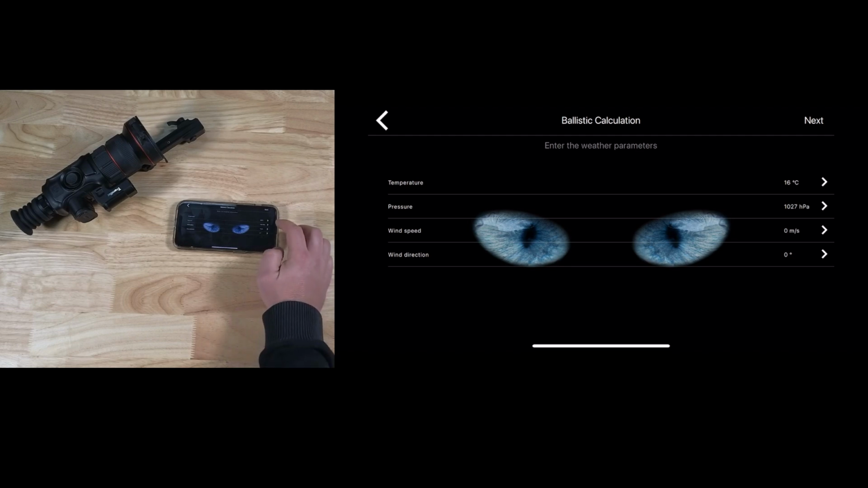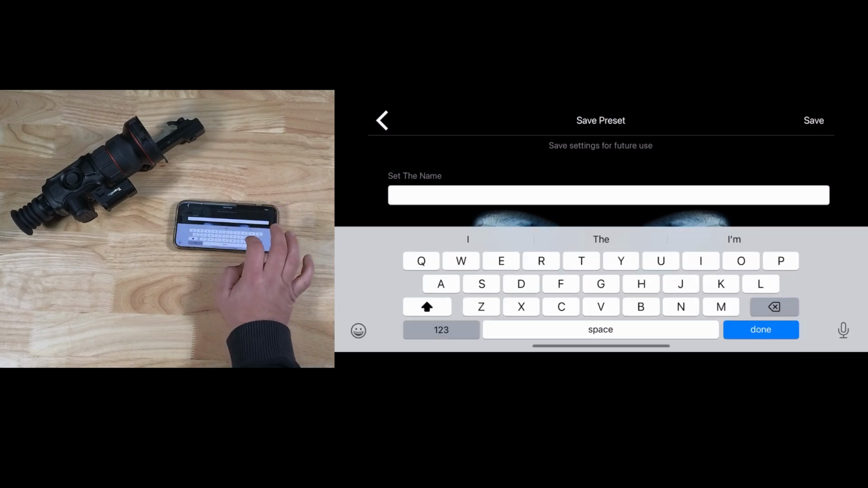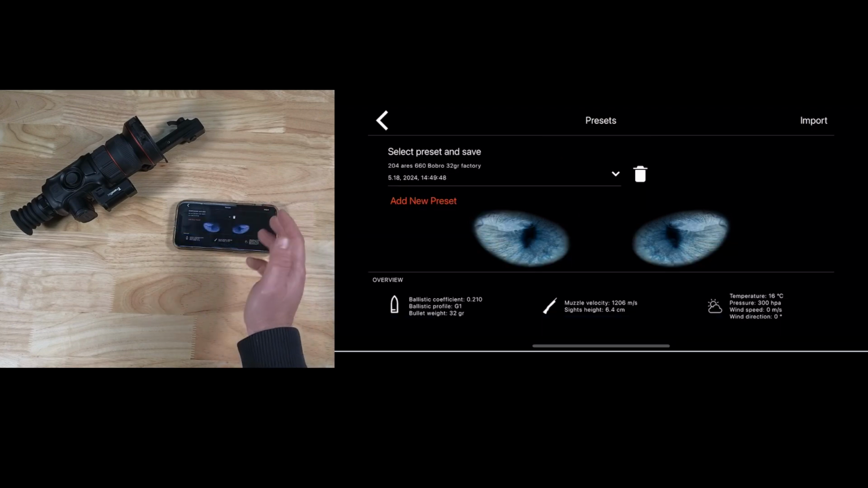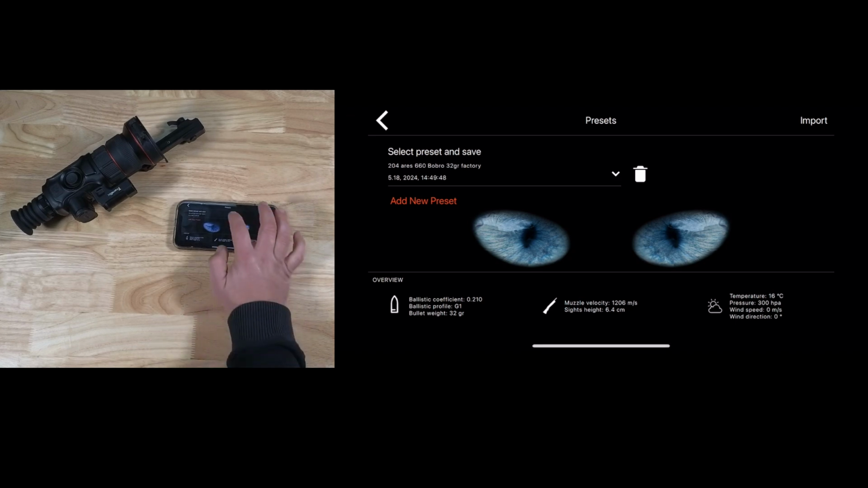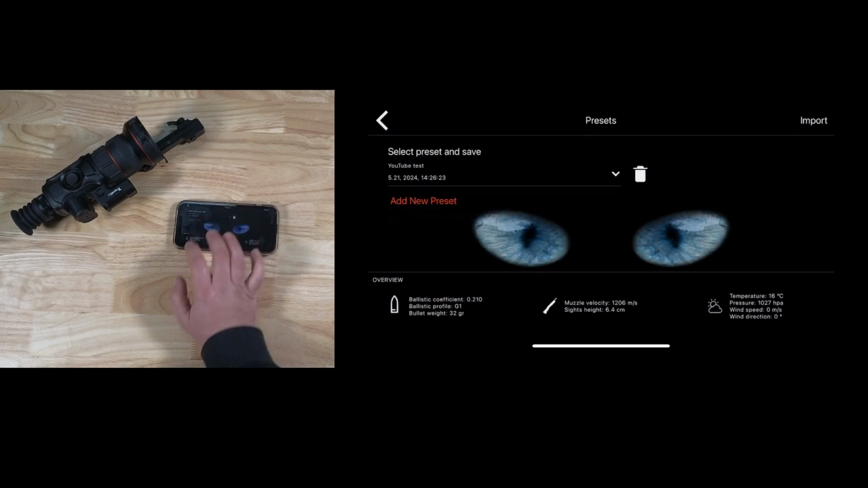All right. There's no wind. Temperature is about 16 degrees Celsius, and we hit next. Now let's call it a name, and we're going to call this YouTube because it's done for YouTube. YouTube test, we'll call it. Doesn't matter. You can call it whatever you want as long as you know what it is, okay? And when you start to build up your catalog, you'll see here I've got one for an air rifle. I've got one here for my 660, my Bro Factory mounts. I put which mounts they're in because I'm using different ones all the time. And we've got our YouTube test.